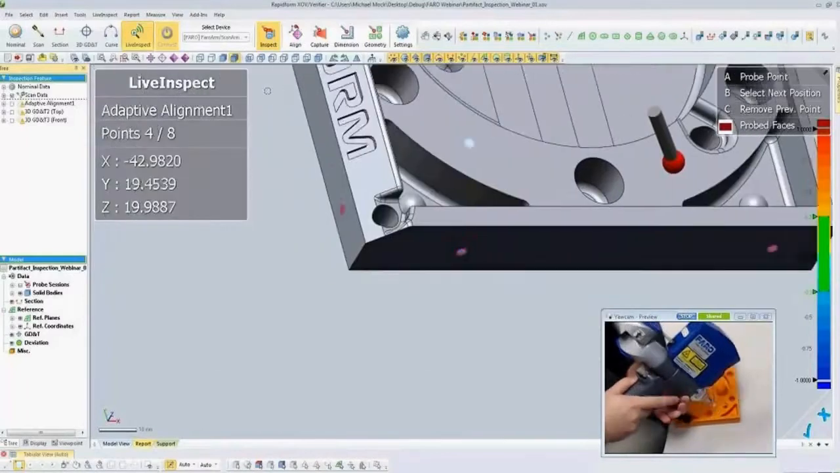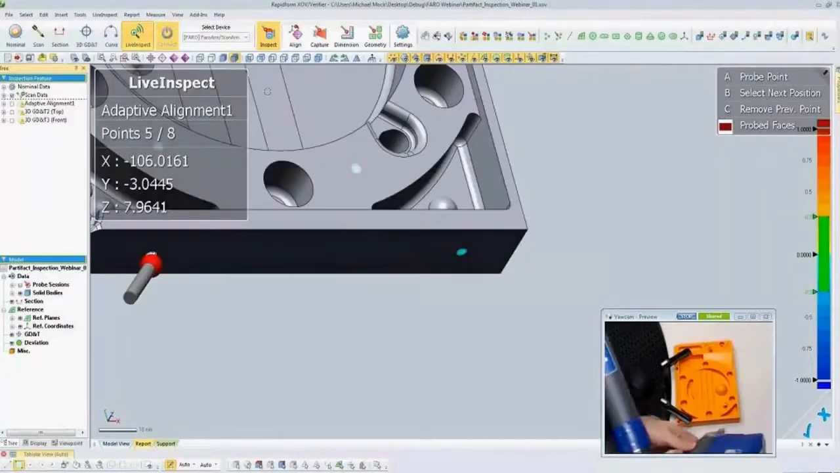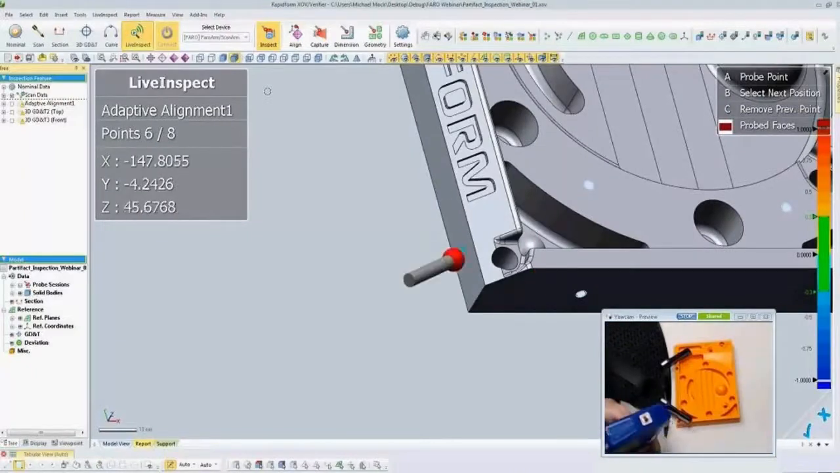And every point we take after this is going to refine or update the alignment, which is why we call it adaptive align. So I'm going to measure a few more points. And you can see the probe tip's kind of inside the model there, but after I take the point, the alignment is adjusted and the probe tip is moved back outside of the model.